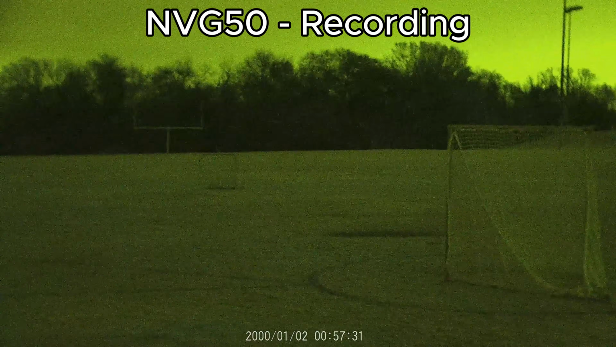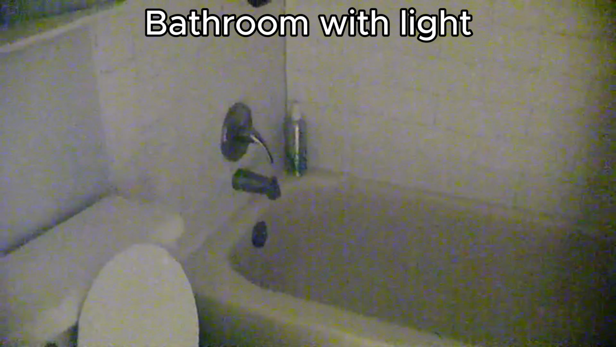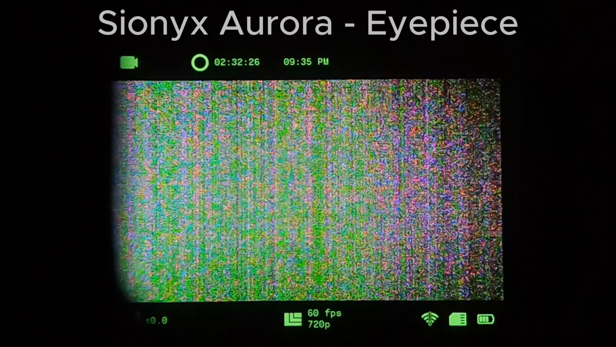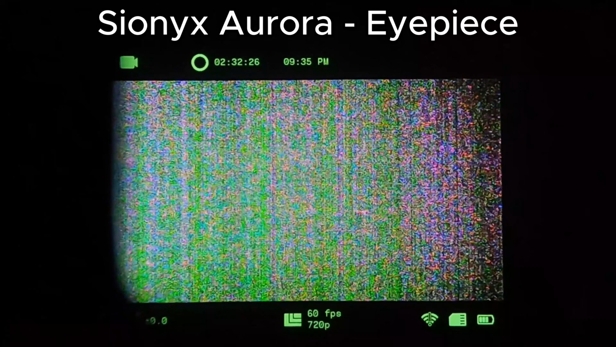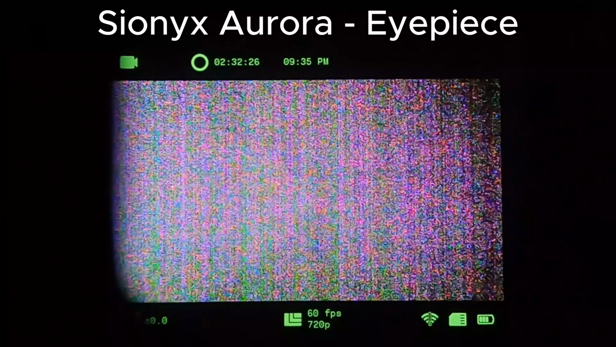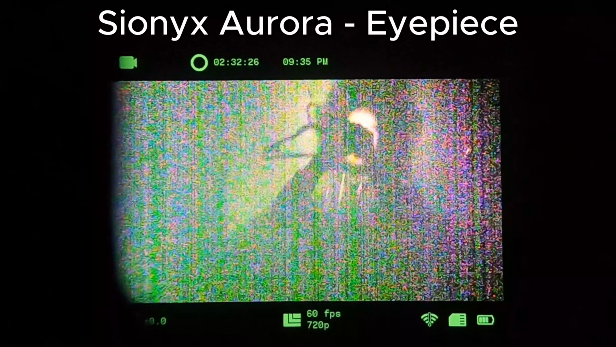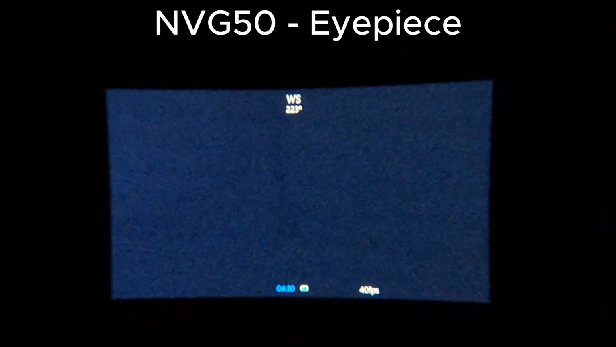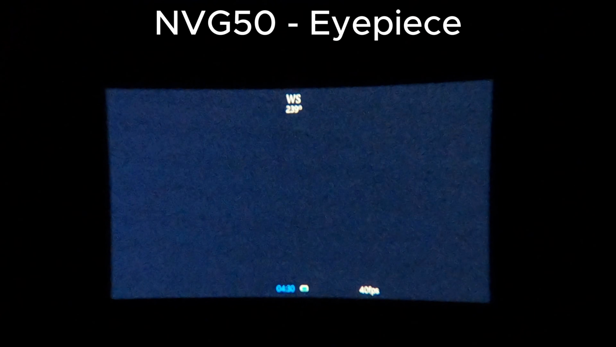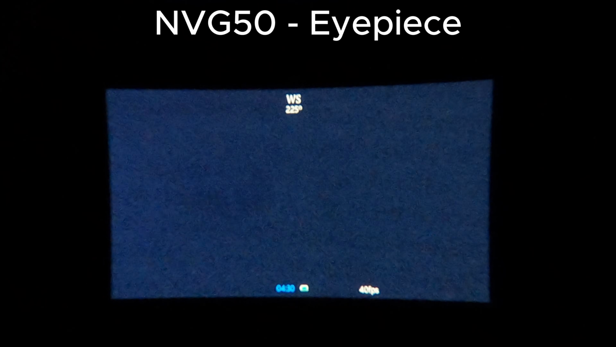For testing, we won't be using the forest, we're using my bathroom. Trust me, there's a reason. With no windows, this room gets insanely dark, and that's what we'll need. Right off the bat, the Aurora looks like a mess. Sionix made some interesting decisions when tuning the image quality, and the result looks like a rave party threw up on itself. The only time you can really see anything is when the Aurora pans back to me and the GoPro's screen lights up my face. For the NVG50, the sensitivity floor is at least more consistent with less noise. You can see some of the bathroom and can eventually see me in higher quality.